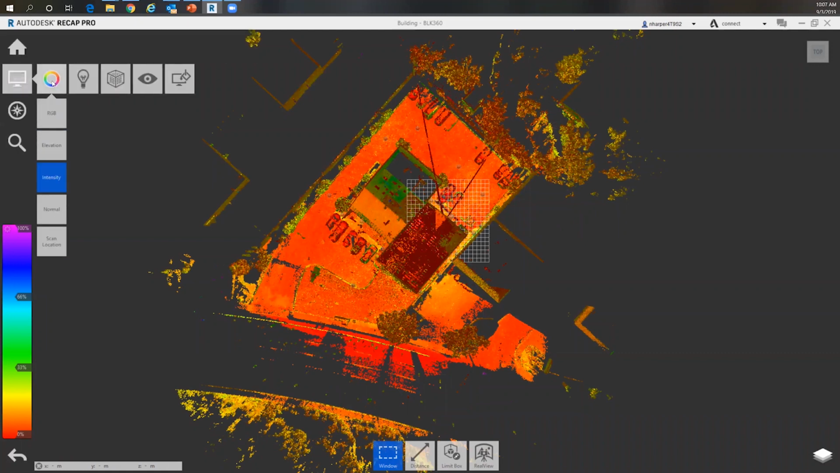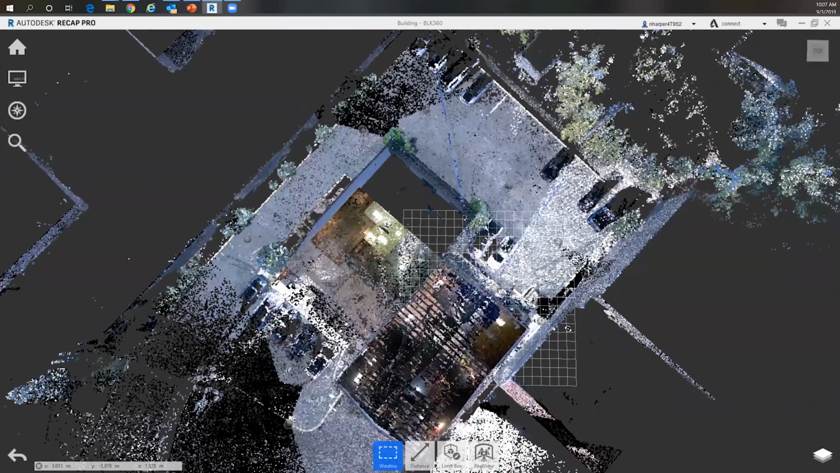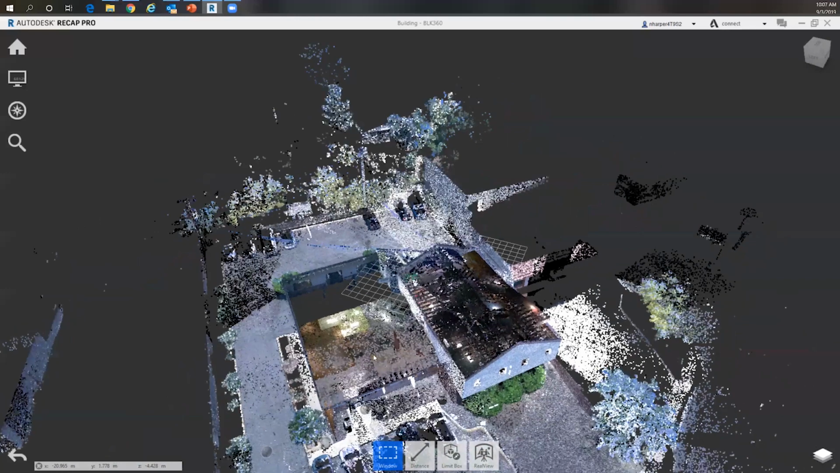So what we can see here is a site and building that was scanned with the Leica BLK. Right now we're looking at intensity information, but we can see the actual RGB color values as well. Inside Recap, we have the point cloud itself, but the scanner is also taking 360-degree photos as it scans.